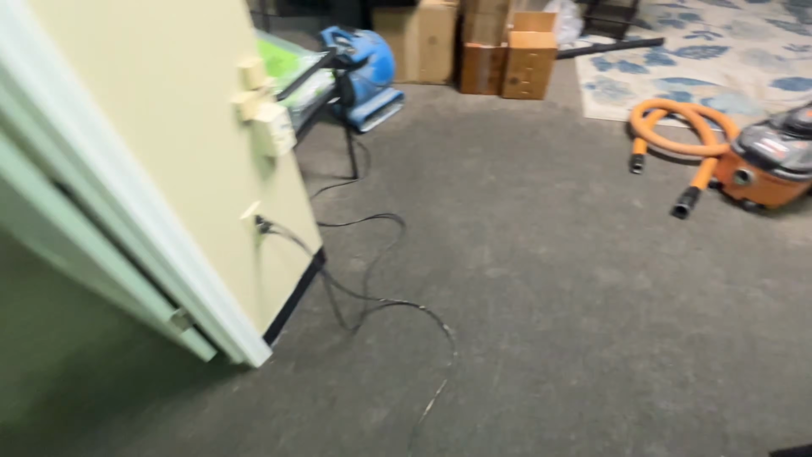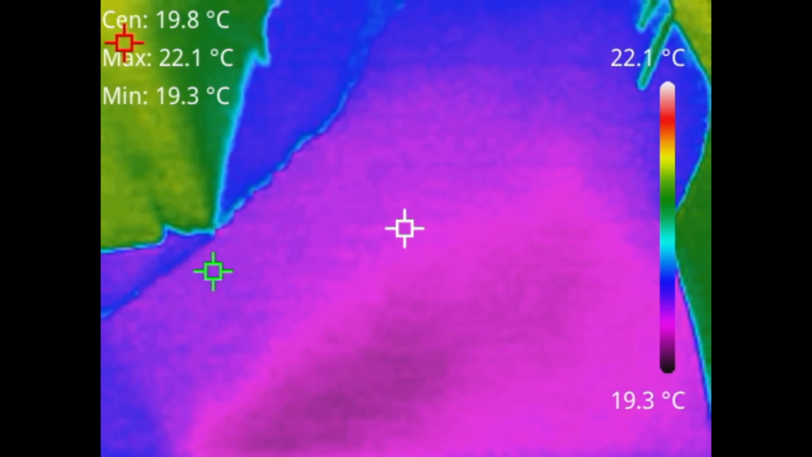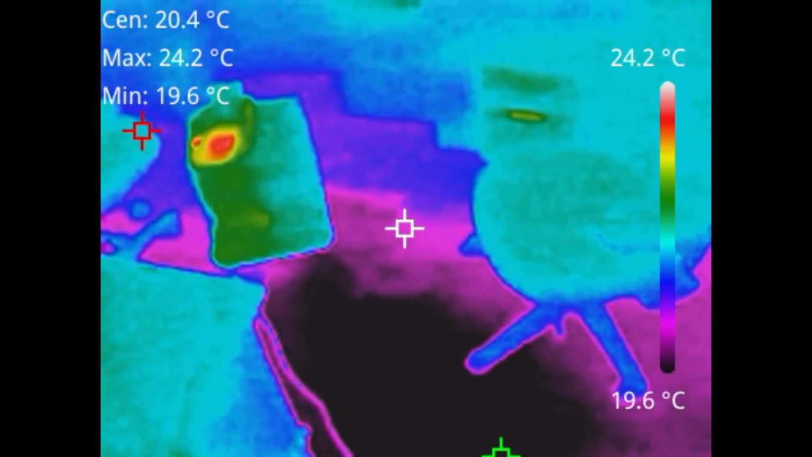You can see the carpet's wet, especially when you look in the doorway. You can see the line of wetness versus dry. So then I got out the Mileseey camera. You can see this purple color. That's the wet carpet. But if you look inside that doorway there, that purple goes a lot further back than what it looked like with the eyeball.